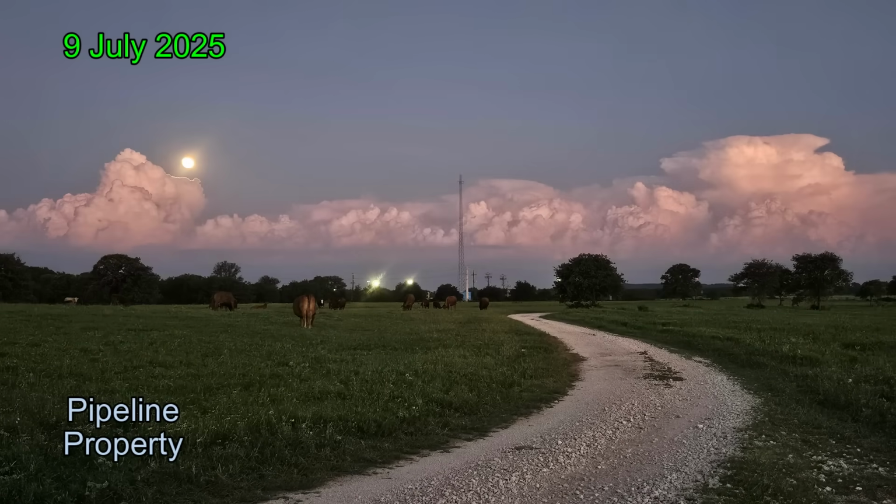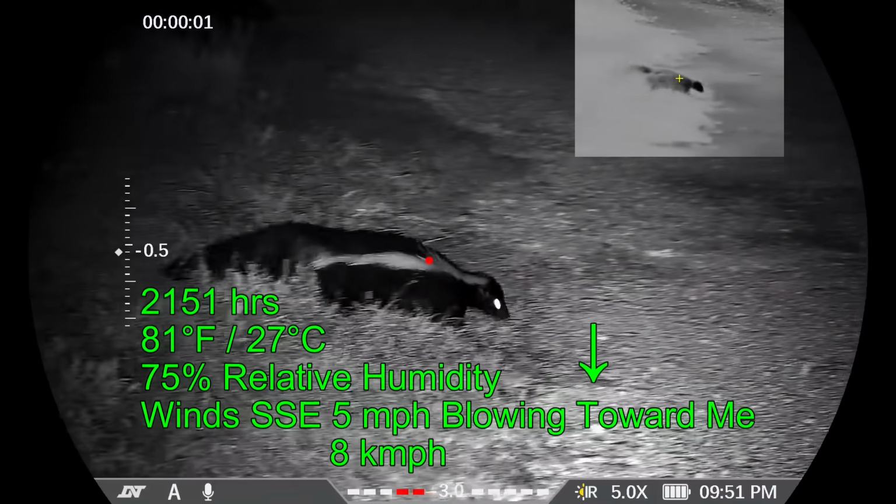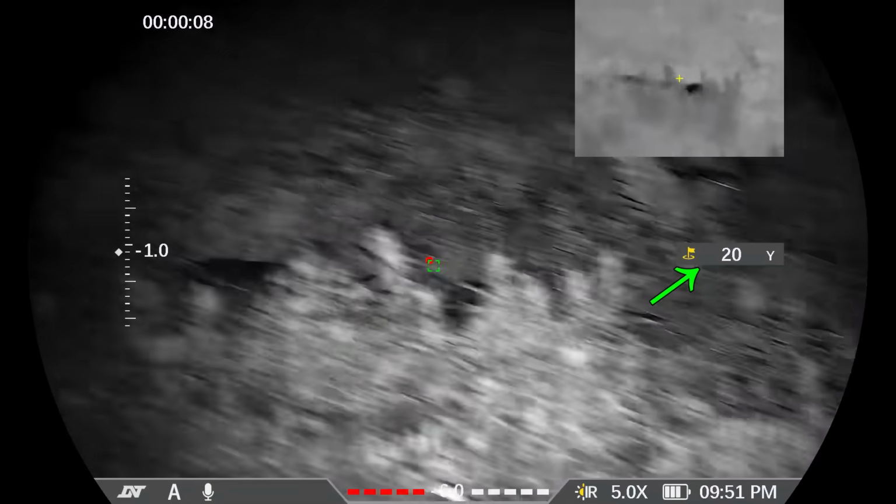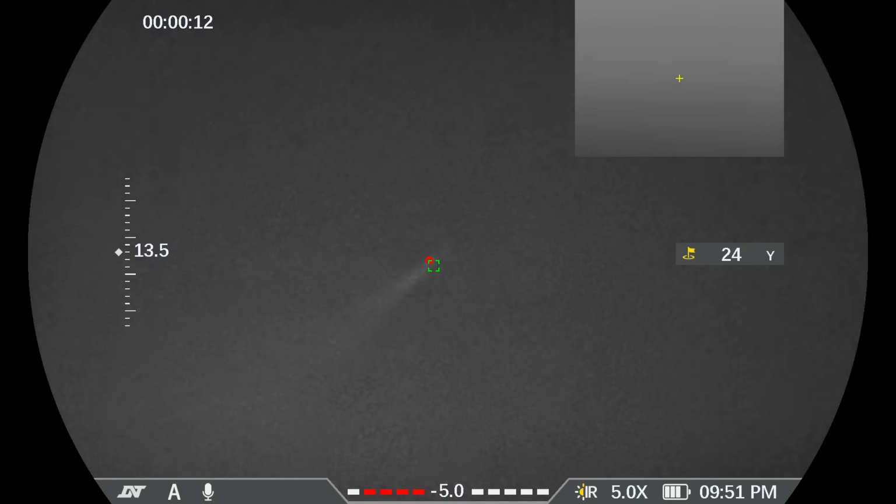We had several days of rain this week, and this day wasn't any different. The storms are all to the south. And I'm watching a skunk as it moves out of the yard where I cannot shoot it into the side yard where I can shoot it. However, it's moving around in front of my truck. I just need to move around to the front of my truck in order to shoot it.